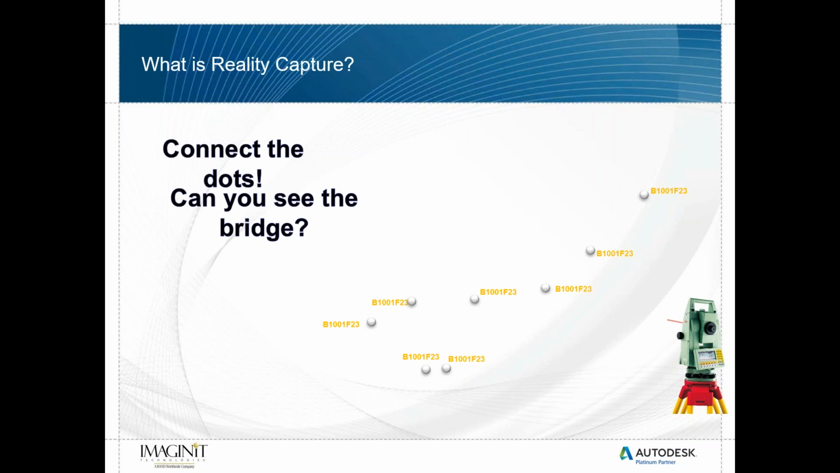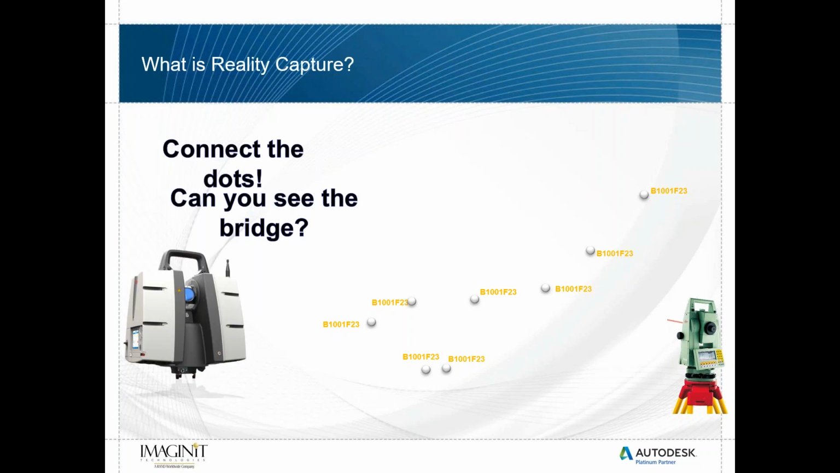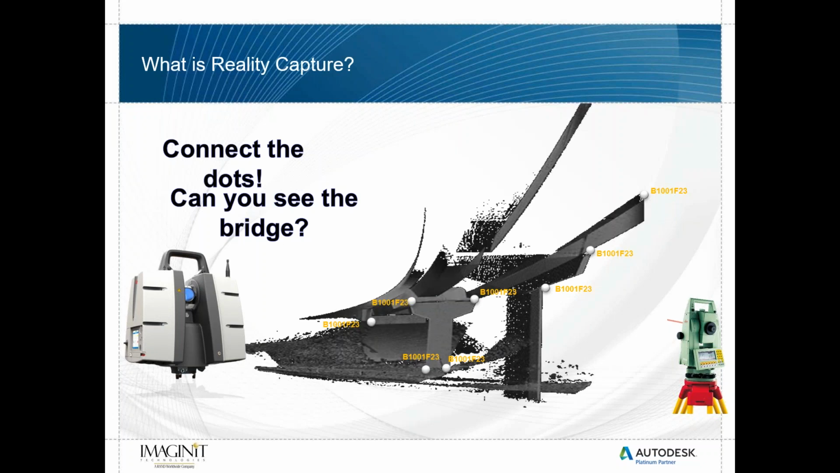Can you see the bridge? Well, no, not really, right? So that's where we enter the HDS or laser scanning side of things. We can use laser scanning to complete the picture and be able to see the bridges in the real world environment rather than just a bunch of single individual points.